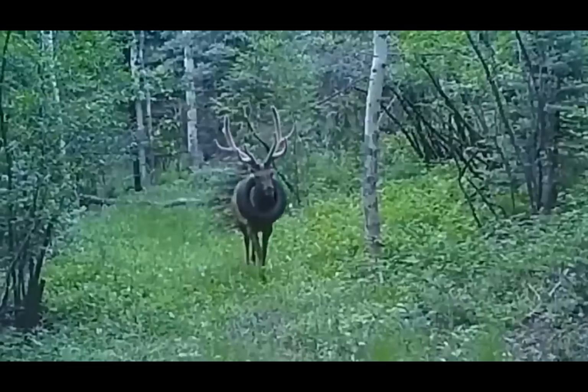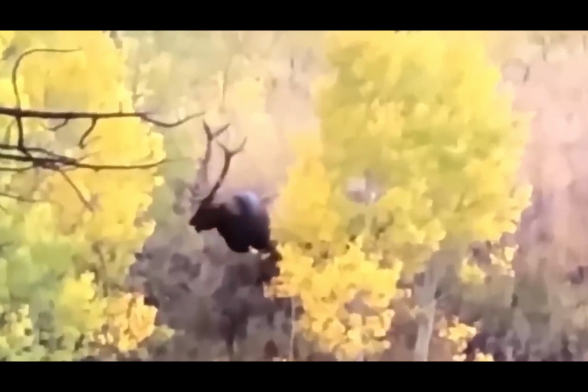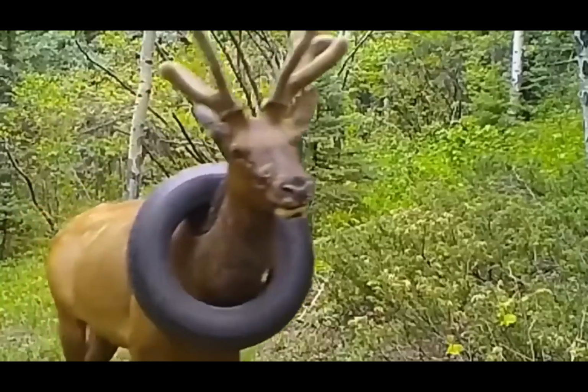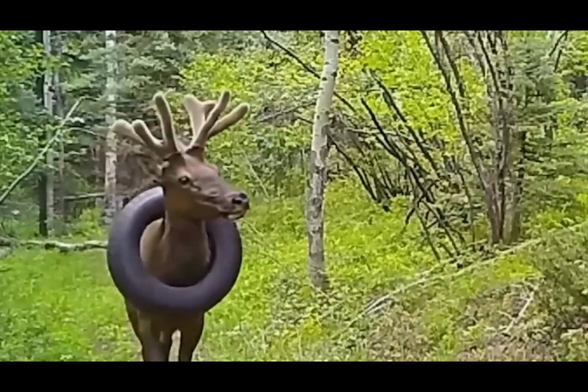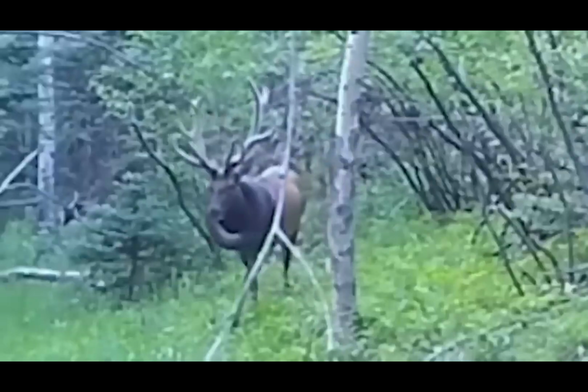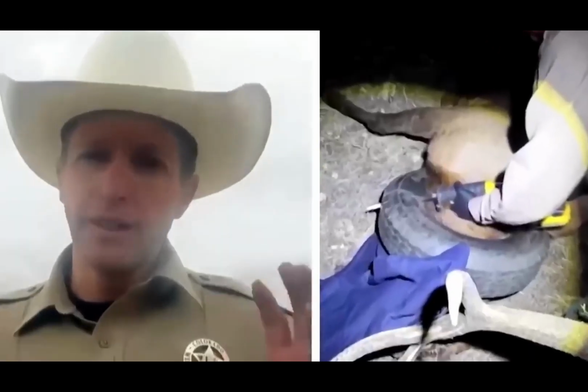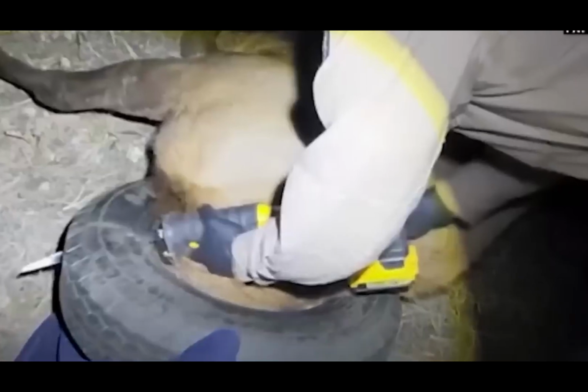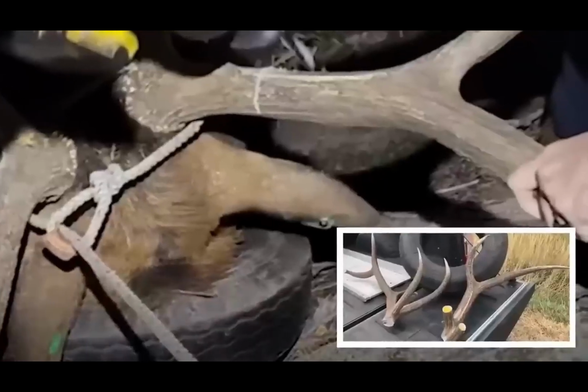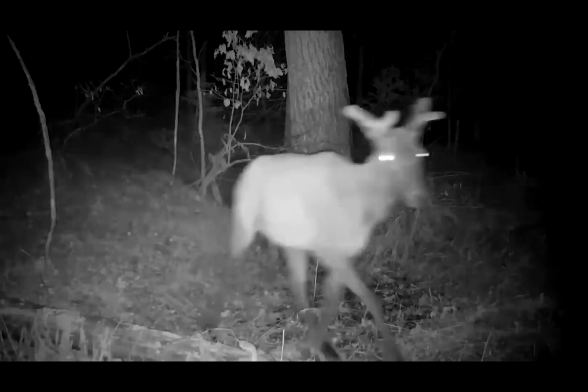So there was a video that captured an elk on a trail cam wearing a tire like a necklace. Crazy, right? This poor elk had the tire around his neck for 2 years while going about his daily life. As time passed, his neck and antlers grew bigger, which made it impossible for him to remove the tire by himself. Luckily, wildlife officials came to the rescue. They gave the elk some medicine to make him sleep and attempted to remove the tire. Sadly, they had to remove his antlers too, but don't worry, the elk will grow a new pair of antlers in due time.